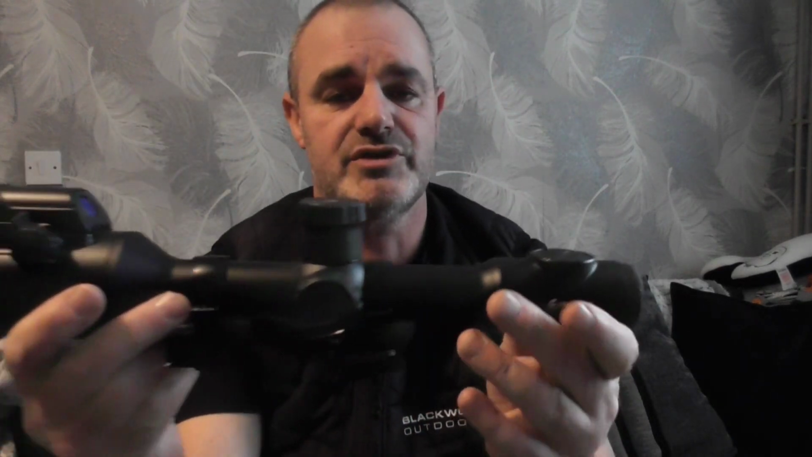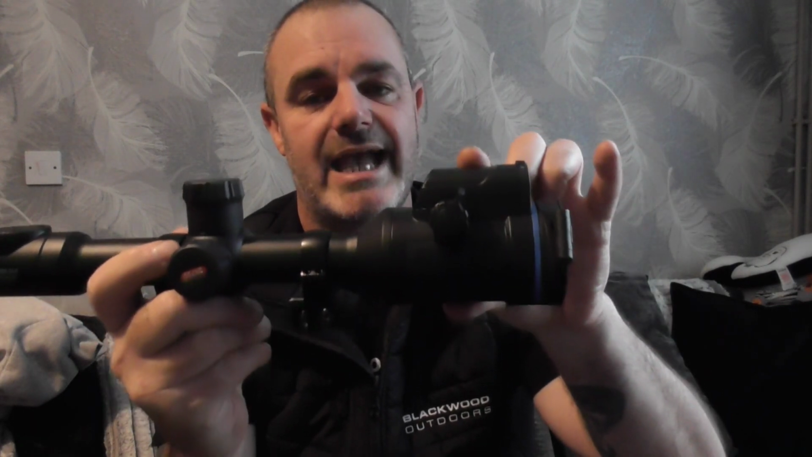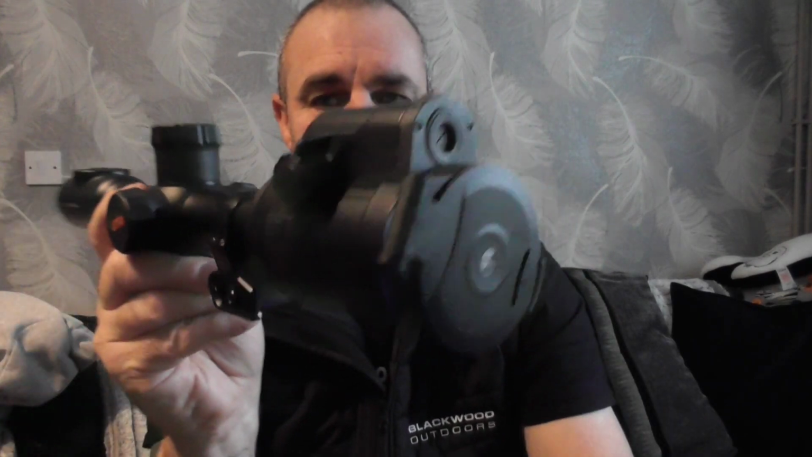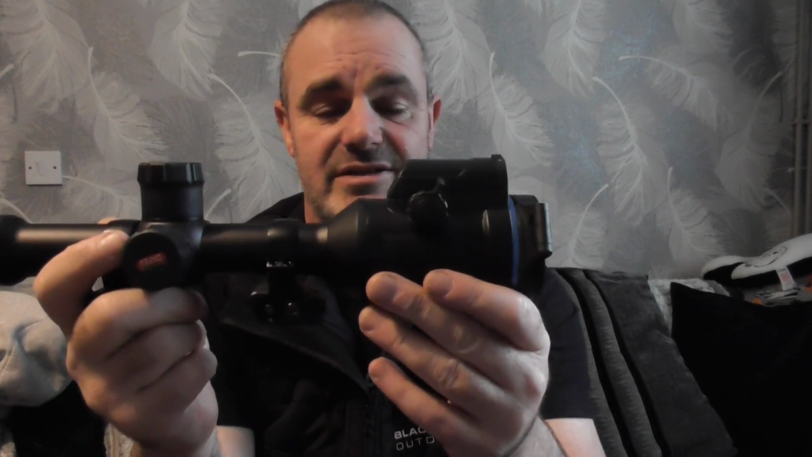So those are the main features of the scope. My overall opinion of the scope is it's amazing. It really is. To have this 4K camera mounted on it as well, I mean, just look at the size of it. It's tiny. It's such a small little lens on the top there, but the image quality that you get from it is just mind-blowing.